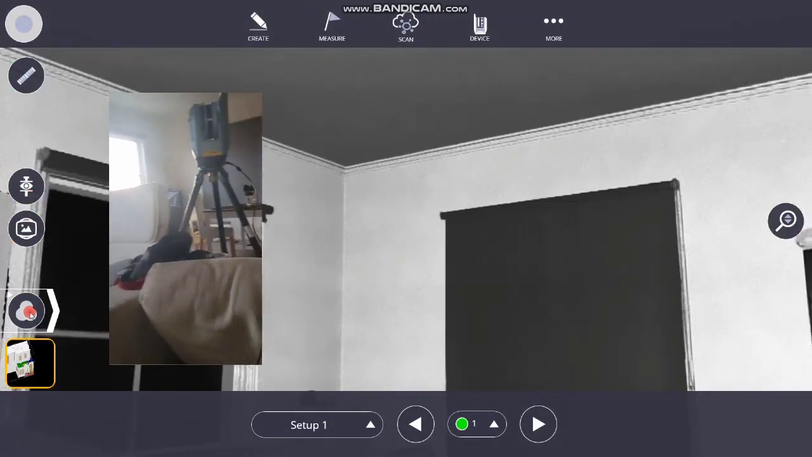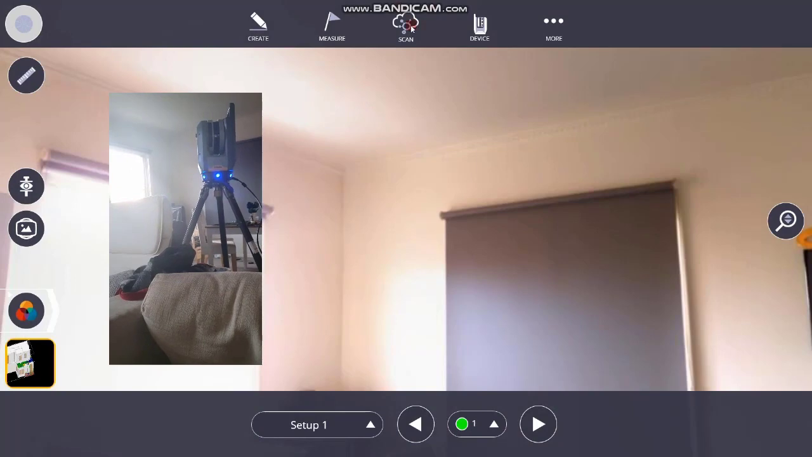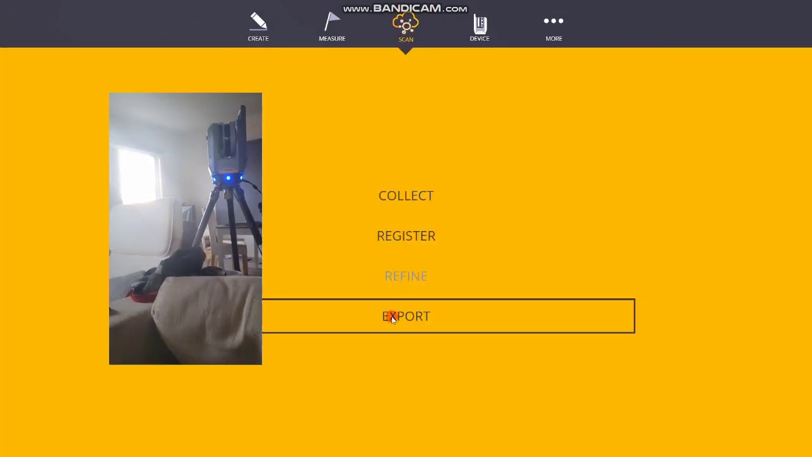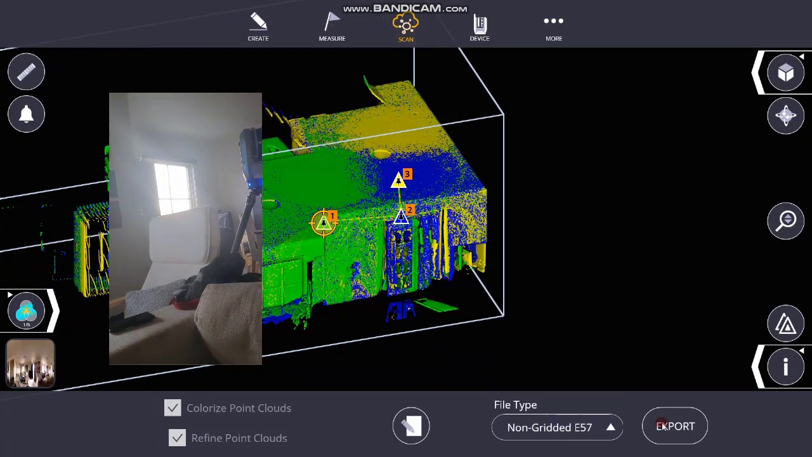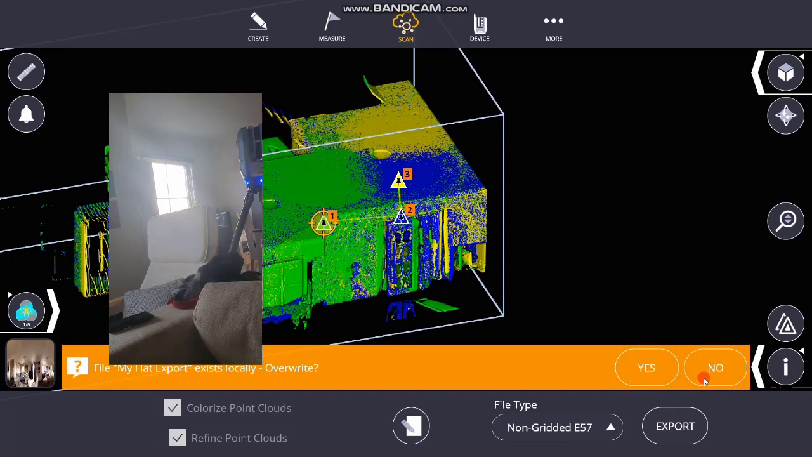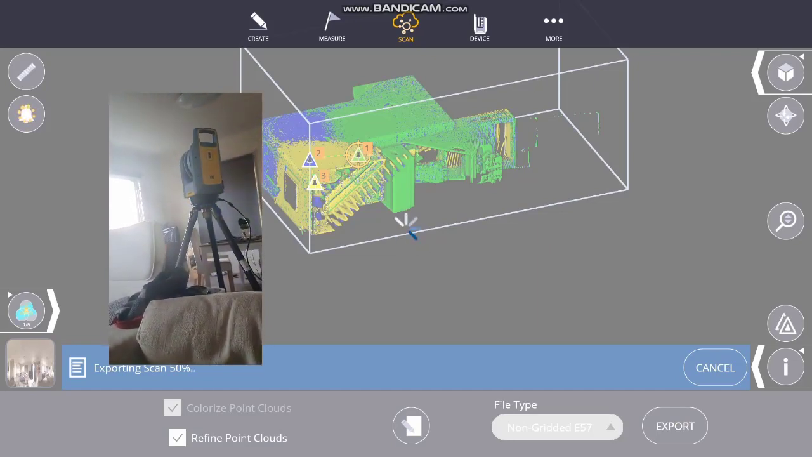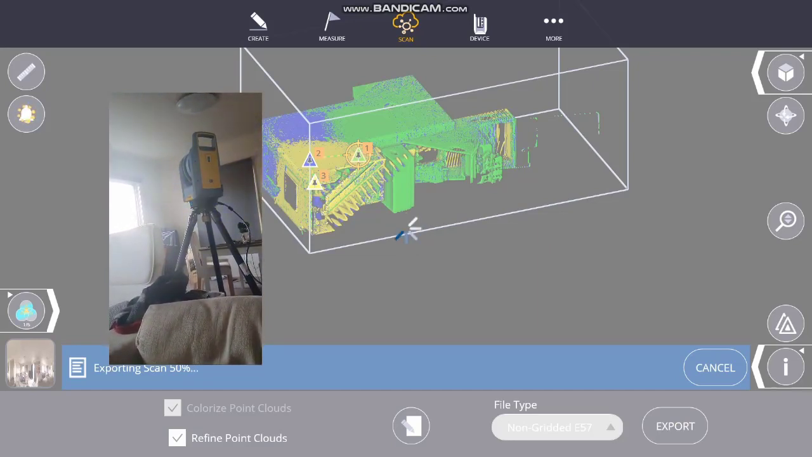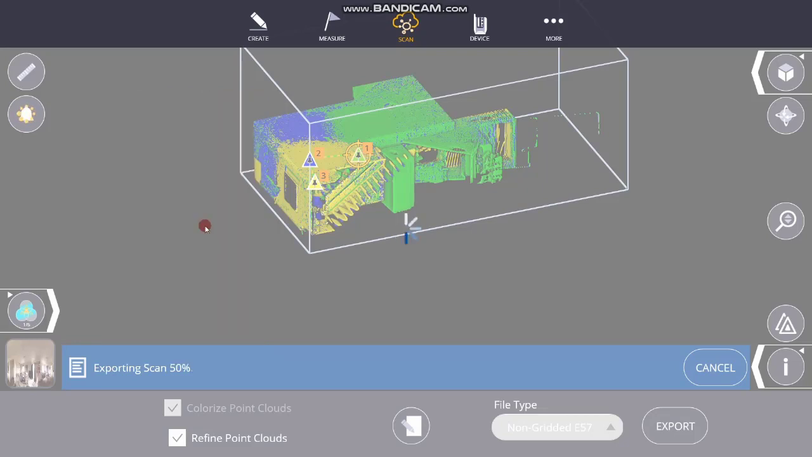And once we're happy with what we've got, nice and colorized, you'll recognize those views from the perspective side of things. They're the same ones, where you can have a look at our scan. It's rotated to the model, and I'll be exporting that as a non-gridded E57. I'll just override the one we did in our test run. And that should just go into our export folder.